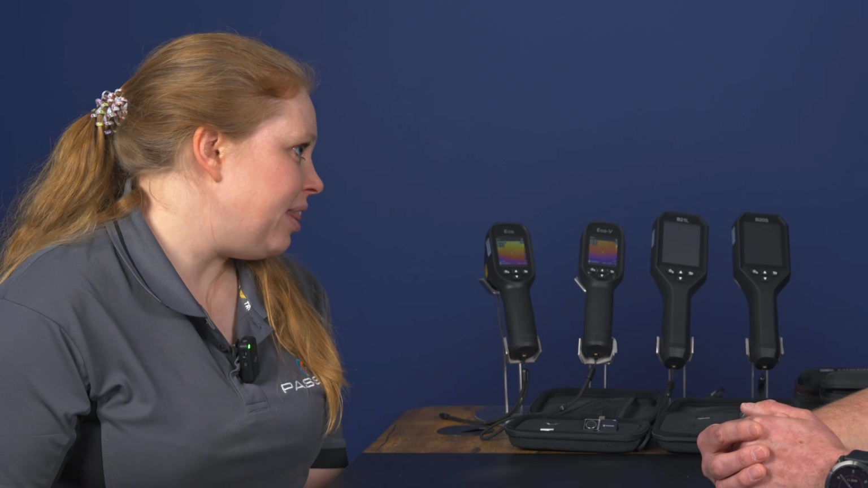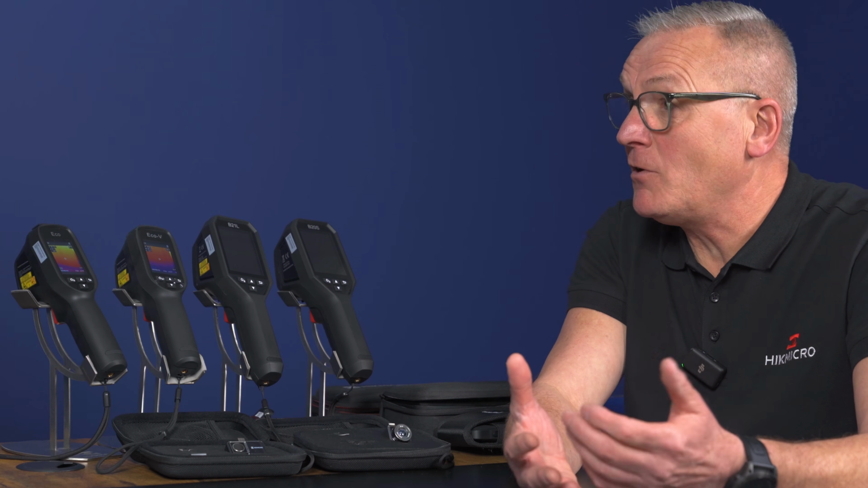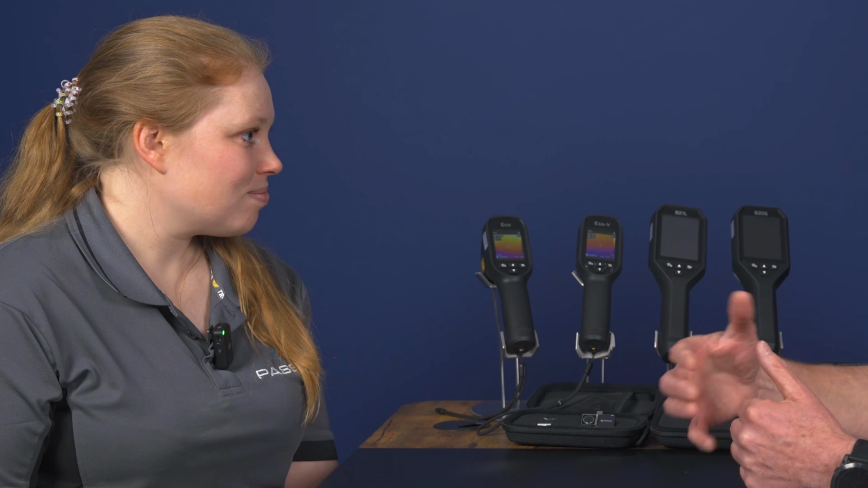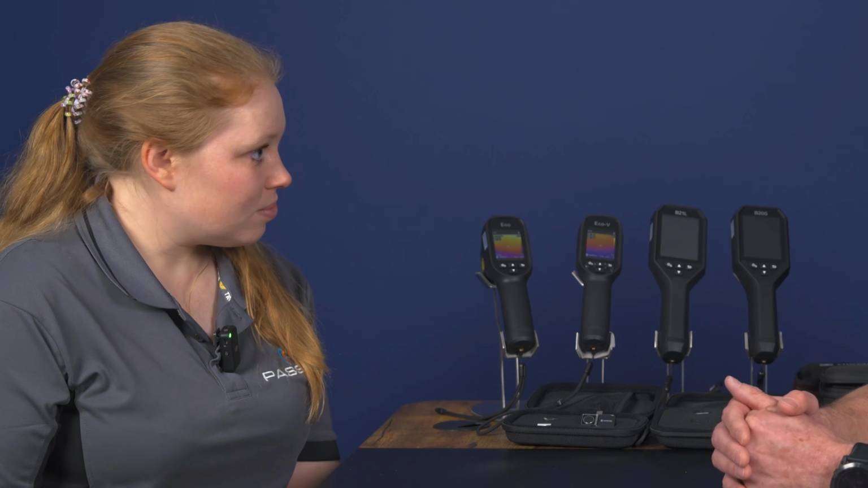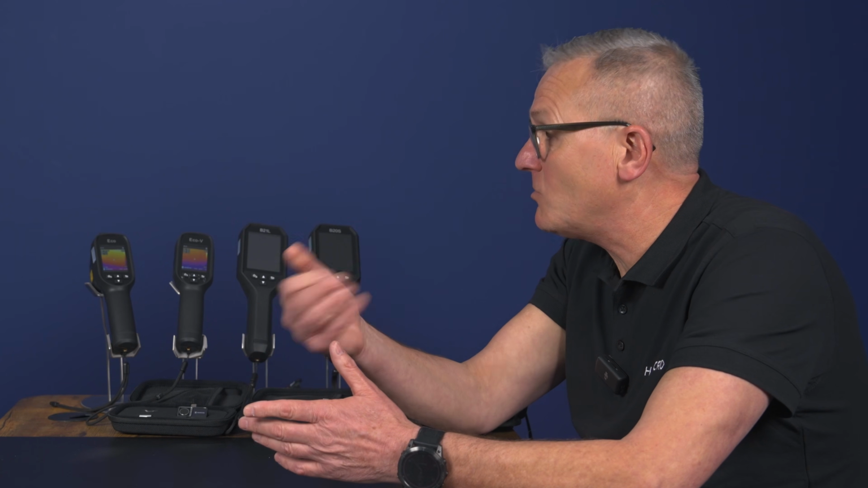Considering everything that you've said, what kind of applications would you recommend these cameras for? From an electrician to a plumber to an HVAC engineer, to someone in a garage that's working on a motor, or they want to see if their front seats or heated seats are working correctly. So we can go on, bearings on machines, etc. If you're looking at a motor, or you want to monitor something safely, put your infrared pointer on it and see what temperature you're getting from that.